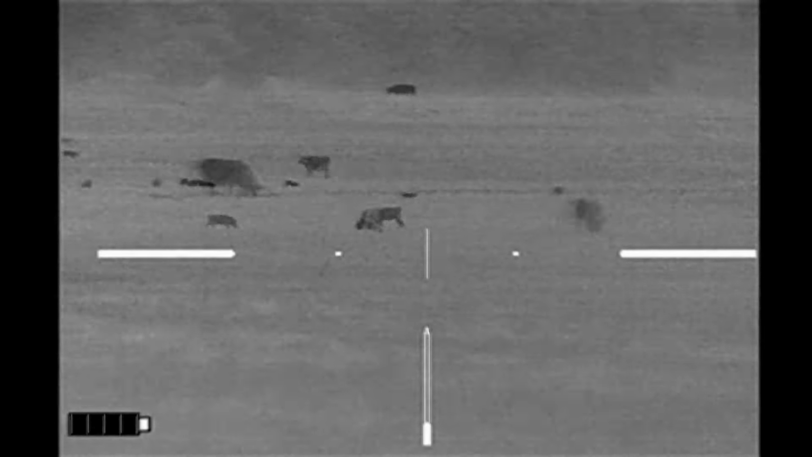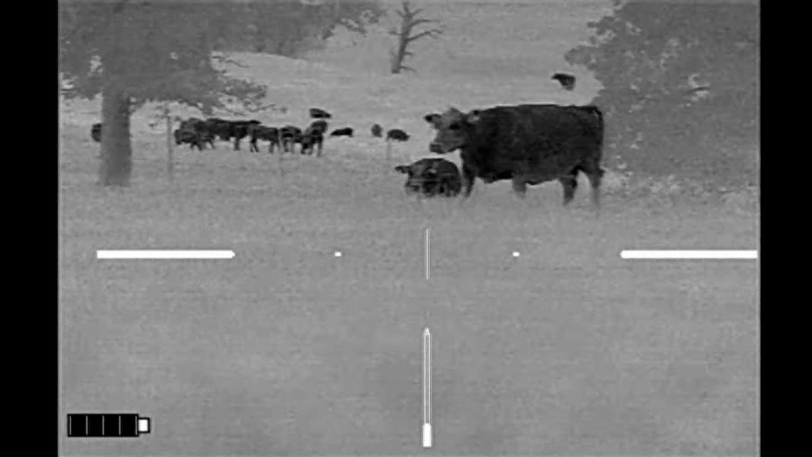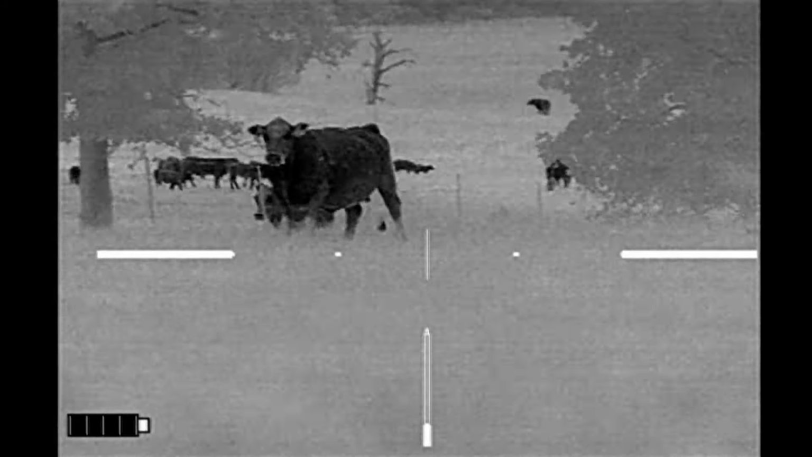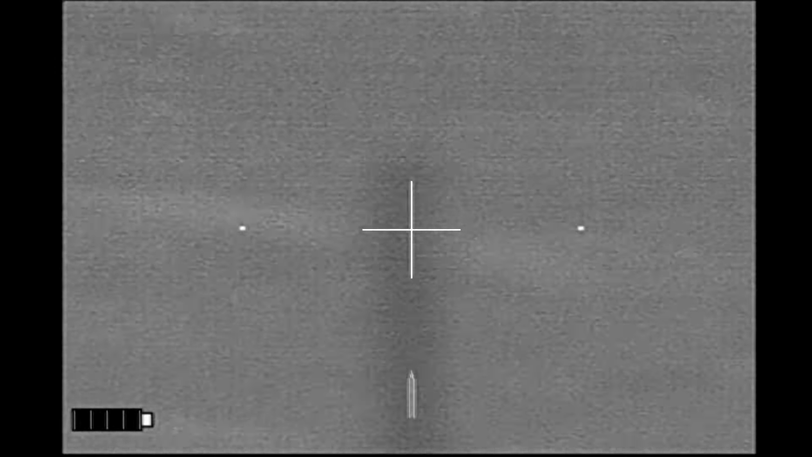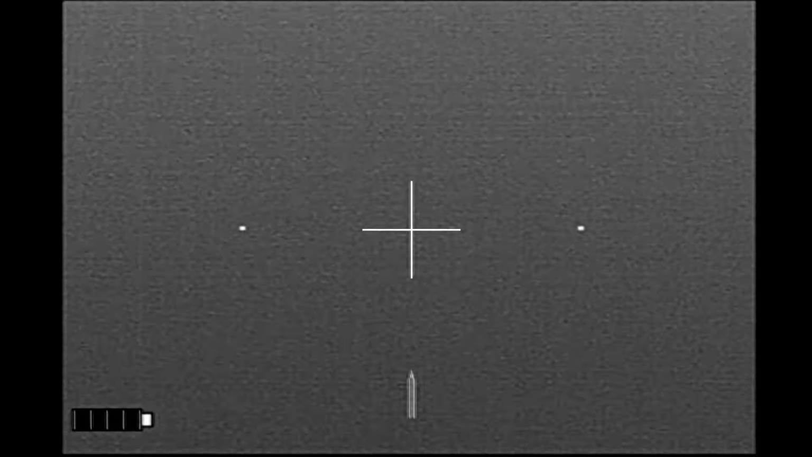Well, the hogs continued through the pasture and on down into the lower pasture area, so I had to get up and follow them, going down the tree line. And it's still pretty bright at this point. The cows are obviously noticing me, and I don't want to get too close to the hogs. It has finally gotten dark enough, and I'm now down in the lower pasture, in the middle of the pasture with the hogs. I've got cattle immediately to my right, about 10 yards away from me.